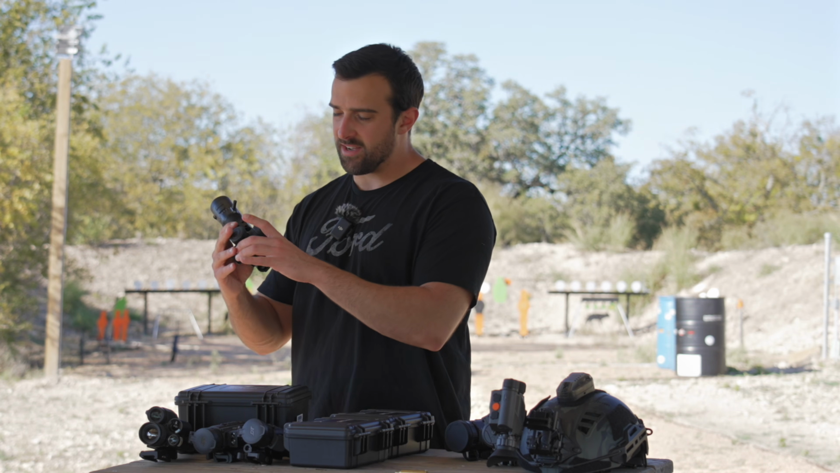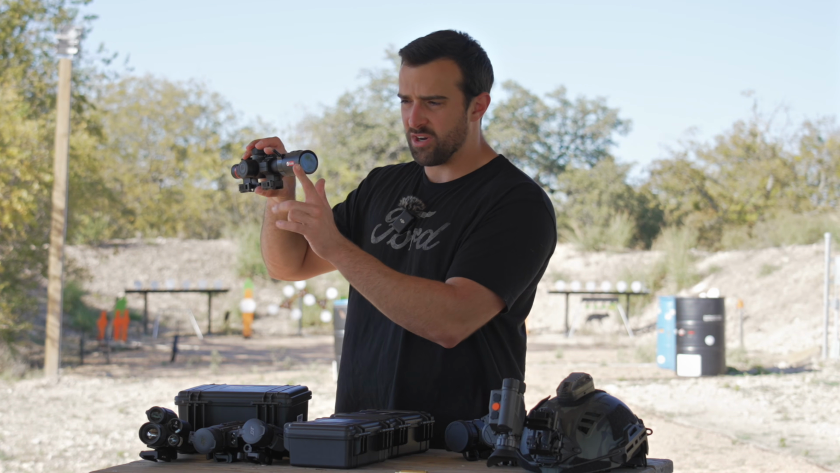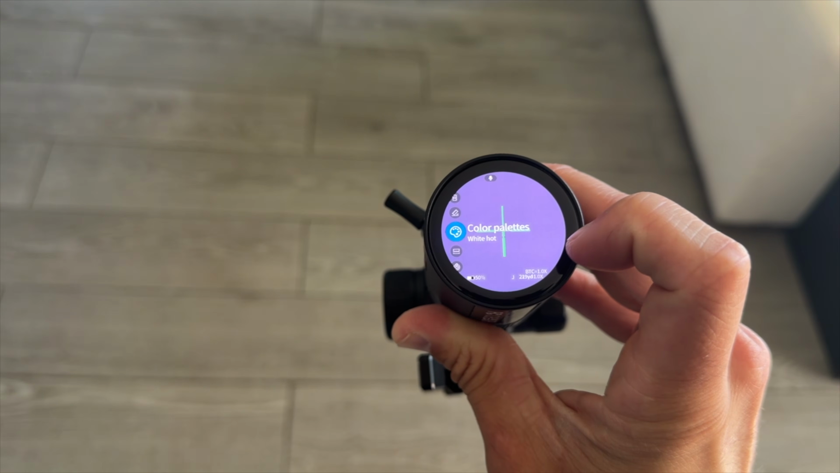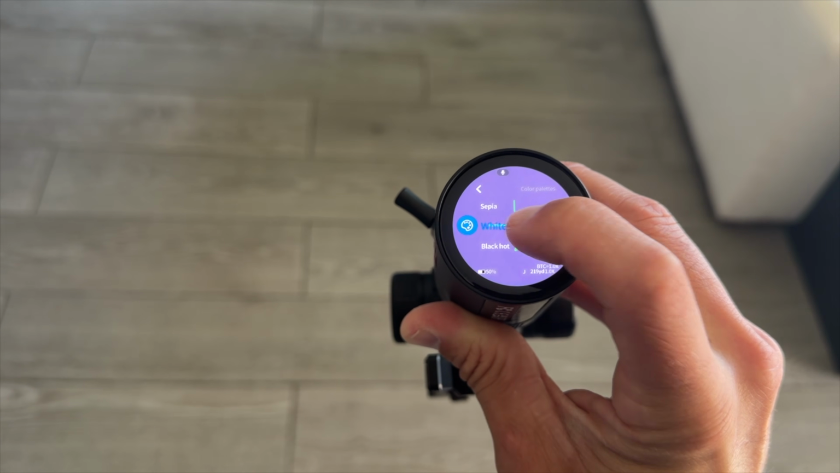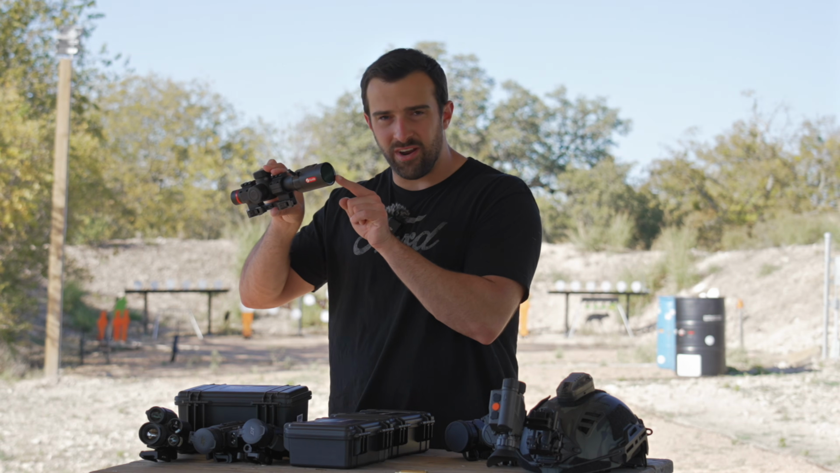Here's where things get interesting. Like I said, it takes the shape of an LPVO, but there's a screen right here at the very, very back of it. And it's a touch screen as well. That's how you go through your menu system, as well as some actual tactile buttons and rotary dials and stuff. But your screen's right here, and it's touch screen.